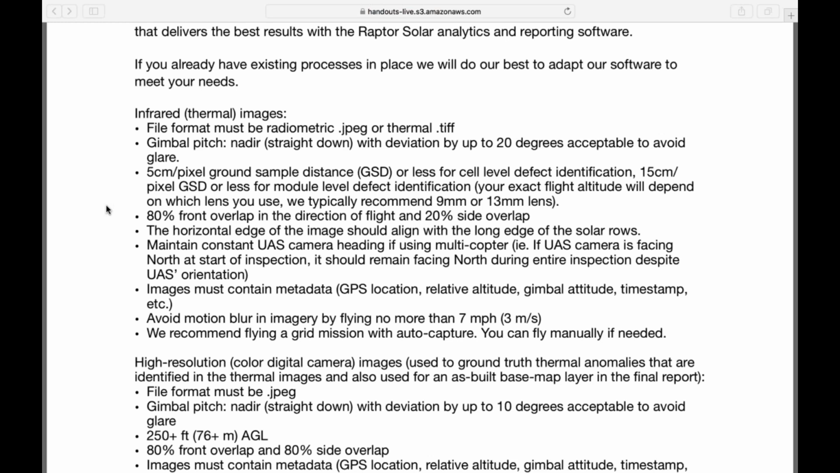Yeah. Okay. And then another one is setting up the speed, especially in thermal, because of motion blur. Since most of us are using the XT, and I could say that's basically what everybody is using, not everybody, but most people, there is a certain amount of time that it takes for the actual thermal image to be written to the card.